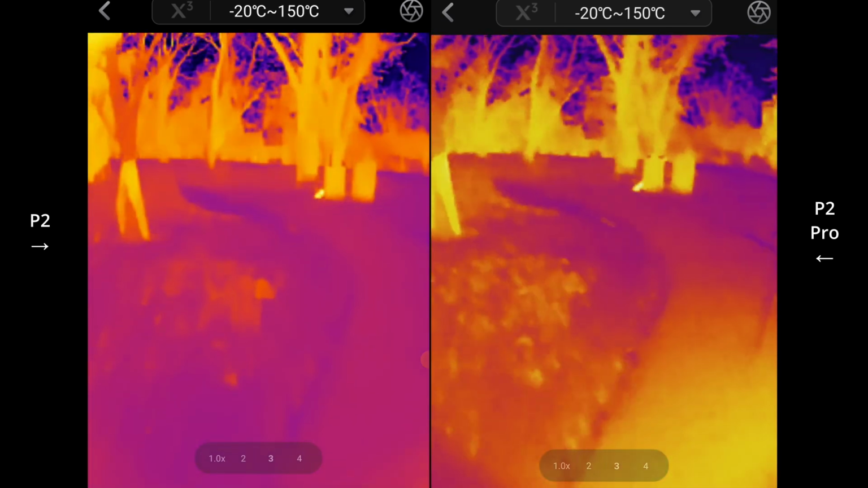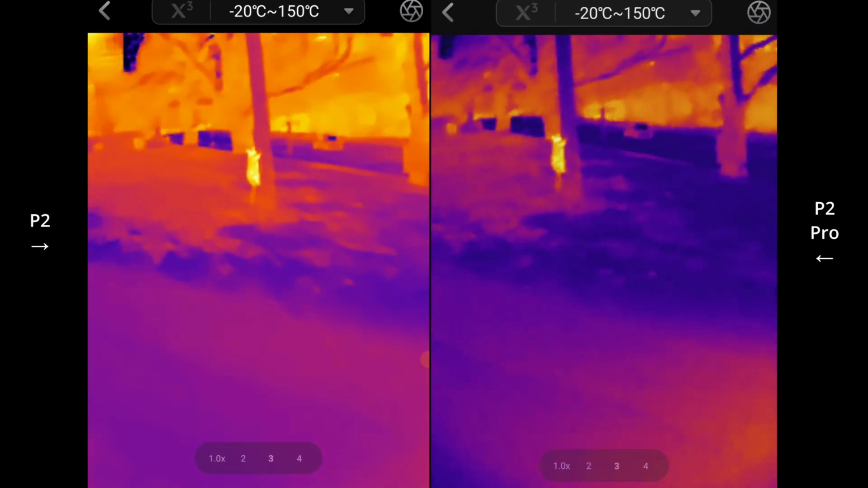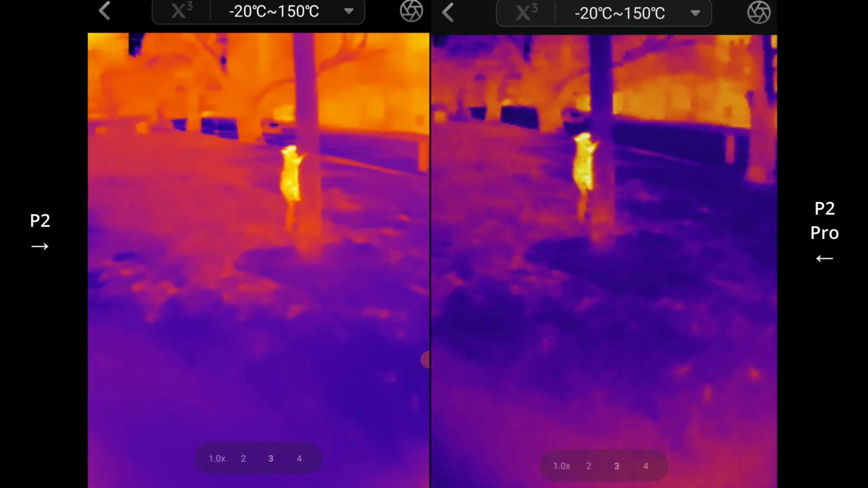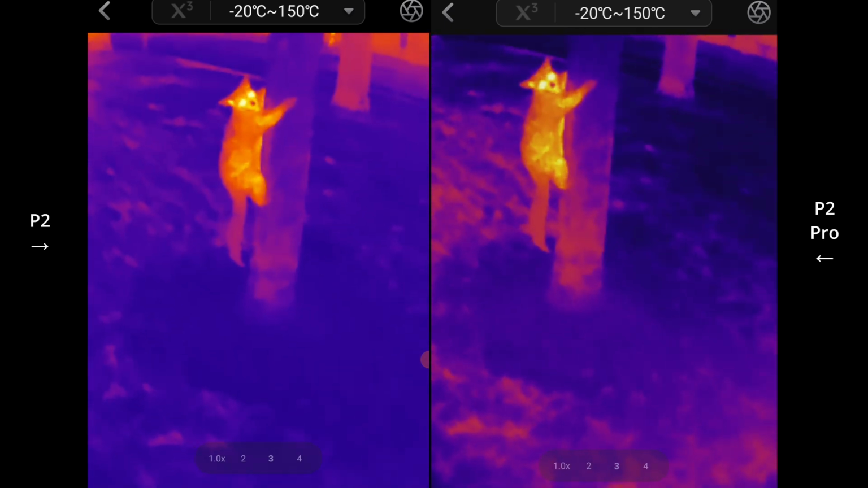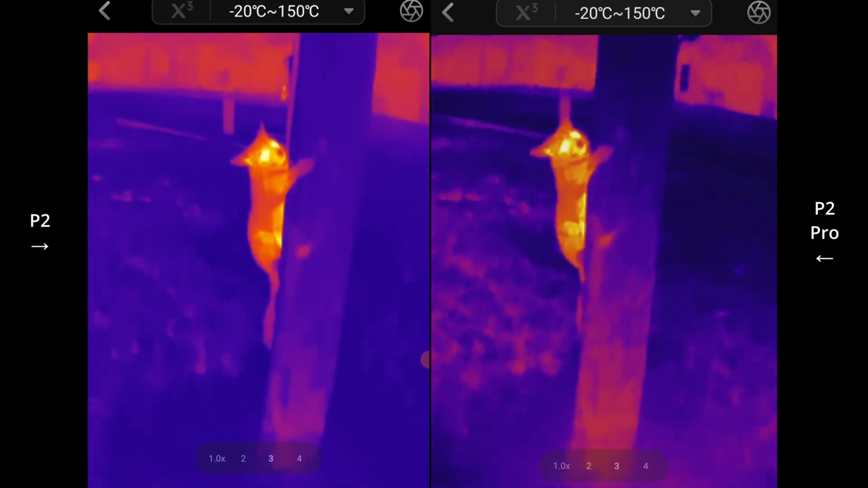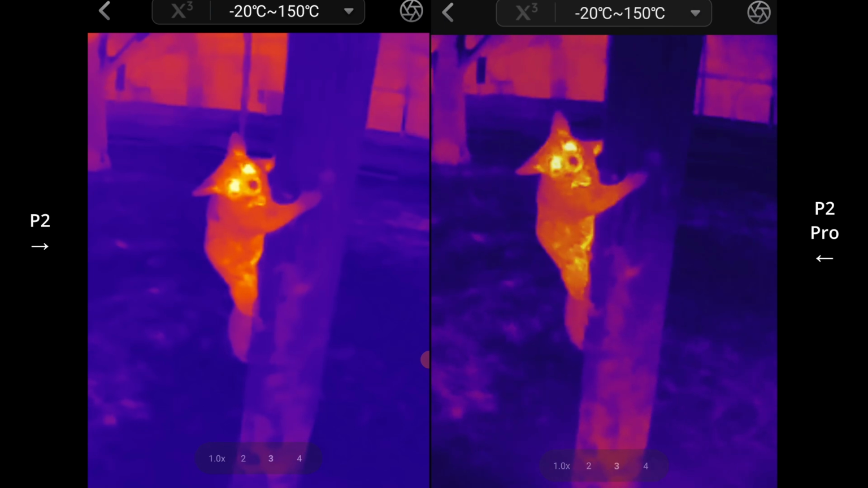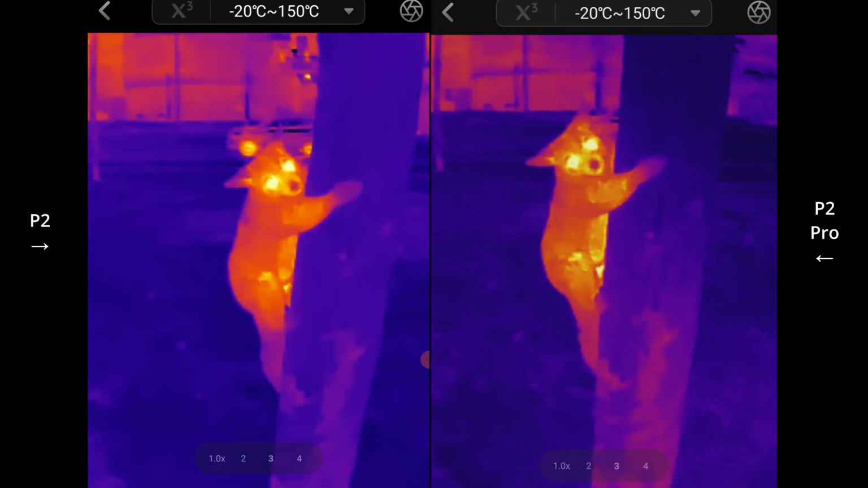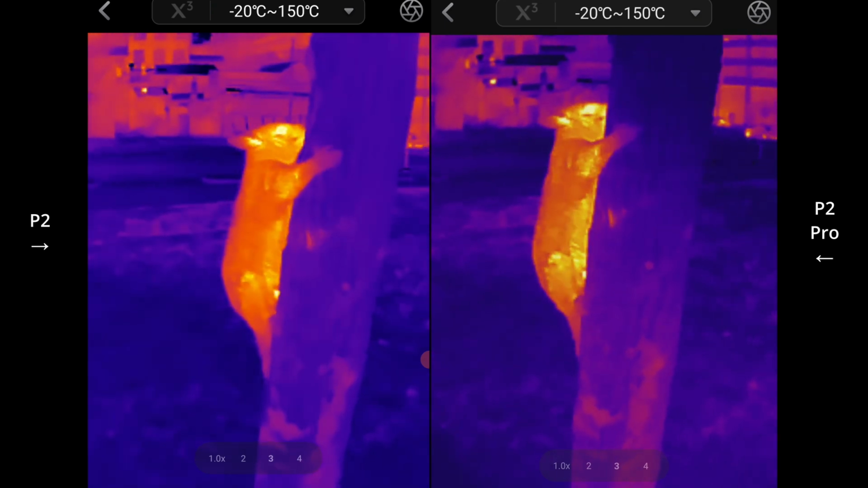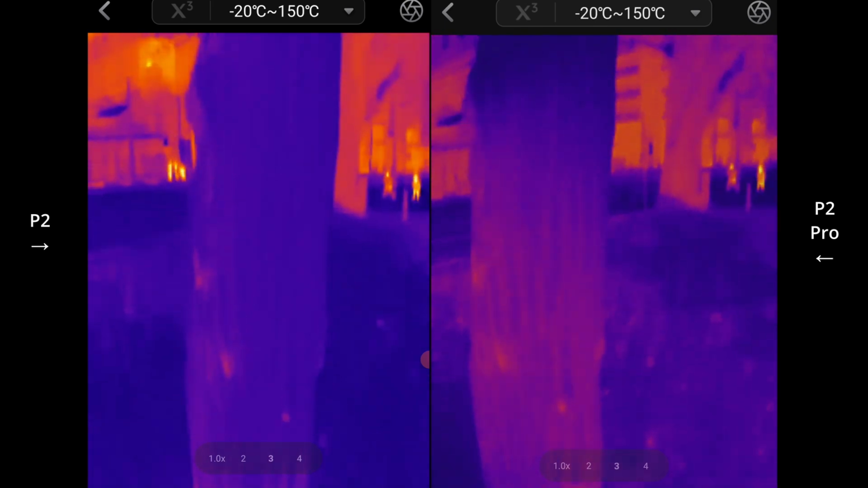Now, last time I was here, oh, look, we've got a possum. Didn't even have to really go looking. Now, this will be interesting just to see if there's any difference. Really, the focus actually looks probably a bit better on the P2 Pro, a little bit. I can see more detail in the trees.